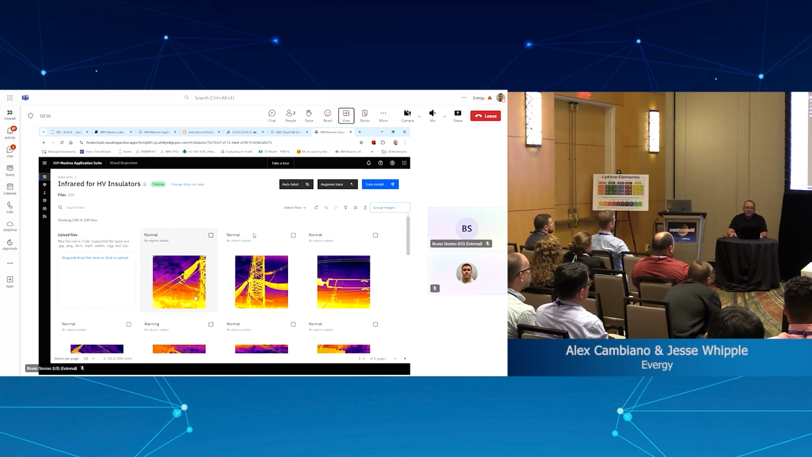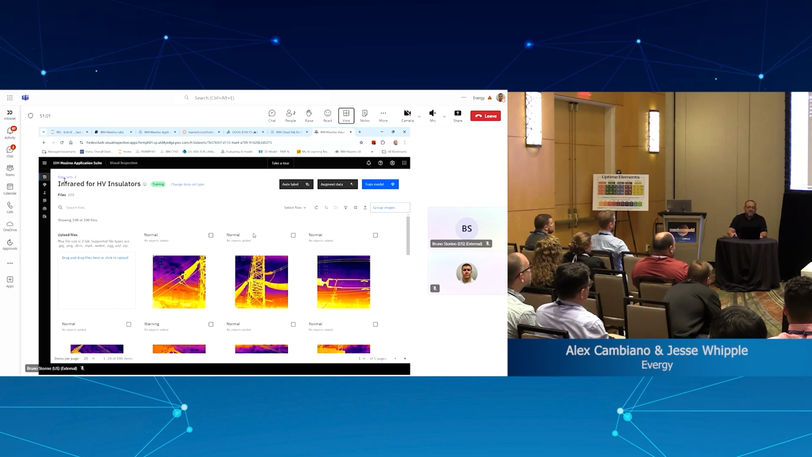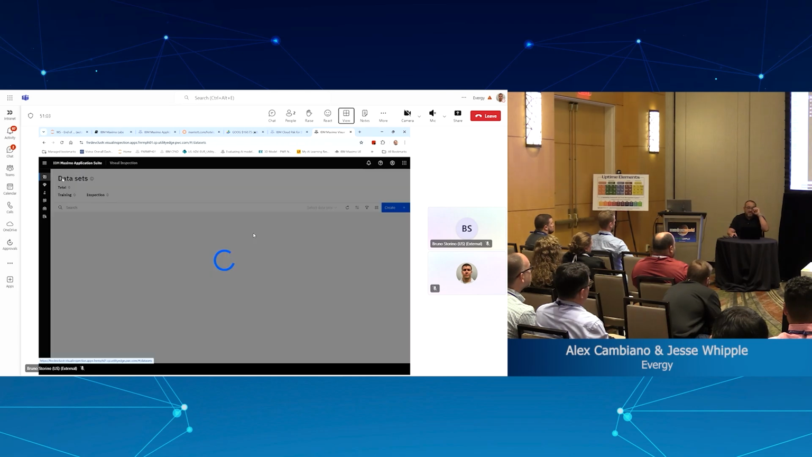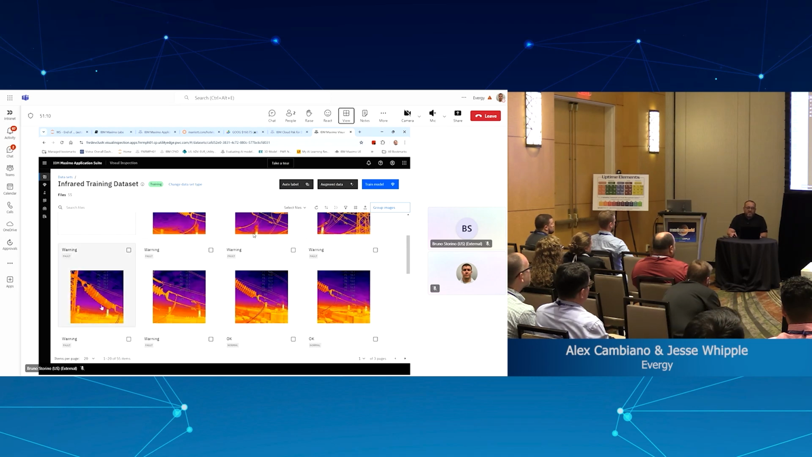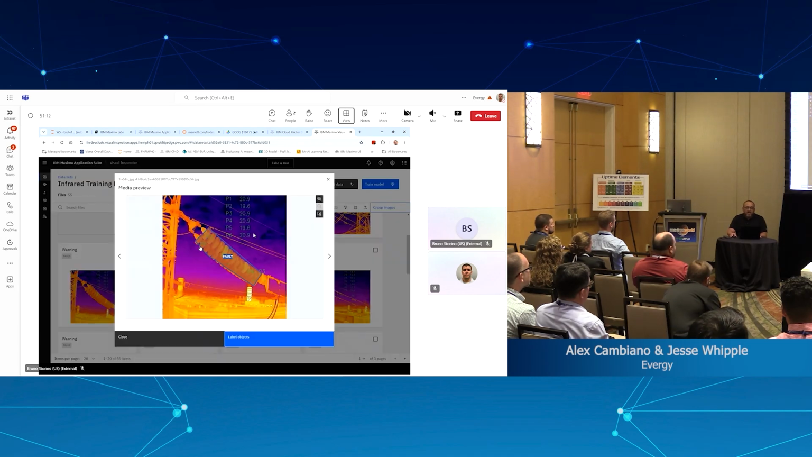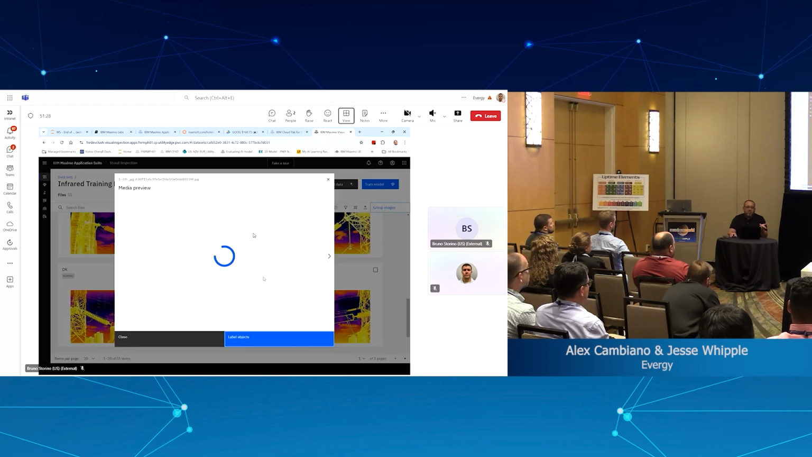In different data sets, we also used the tagging capability, not in this one. Let me just select one that we did that. This infrared training data set, we went beyond the classification and we built the frame where the machine learning model should look at, teaching the machine learning model what that means. It's a fault. Or other images like this is a normal case.